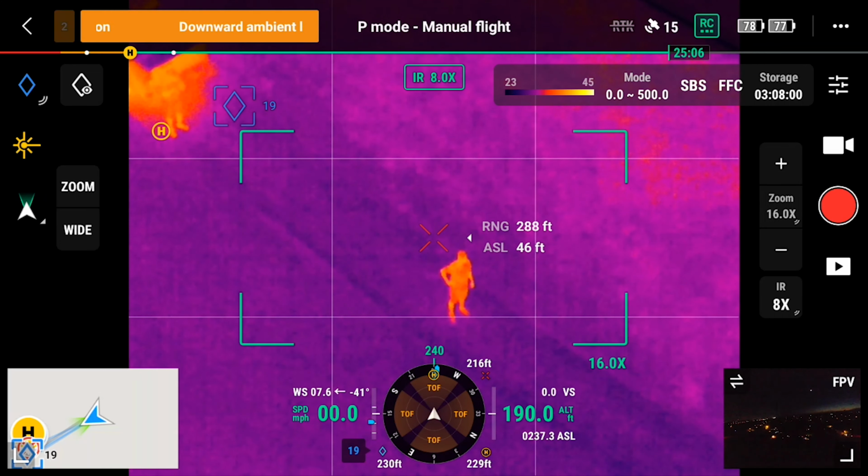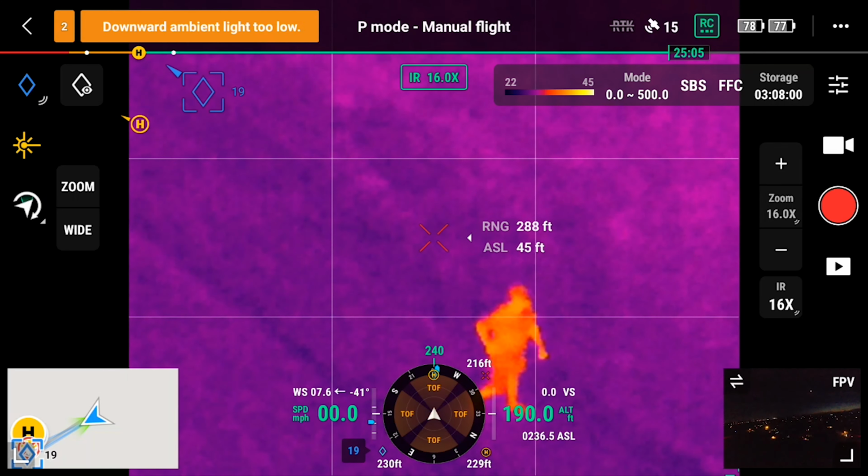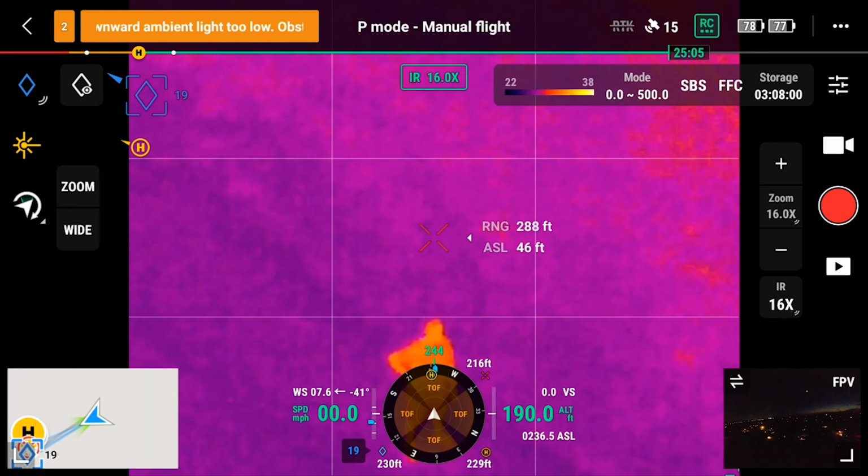One of the things to keep in mind, because the H20N does produce at 15 frames per second, 1080p, you want to make sure that the unit is perched. And what I mean by perched is you want it stationary, essentially. You don't want to be making any sudden movements. If you are going to be scaling or moving or changing locations, that's where that Tele zoom sensor, I think, would serve you best to scan your terrain and make sure that there's no changes in elevation.